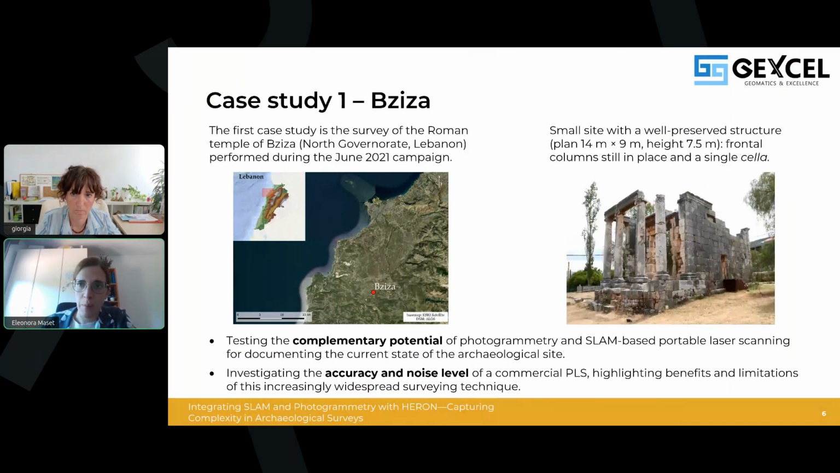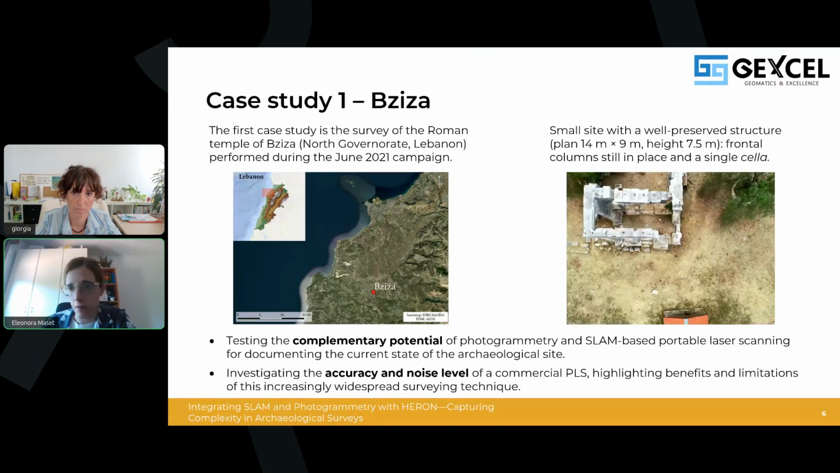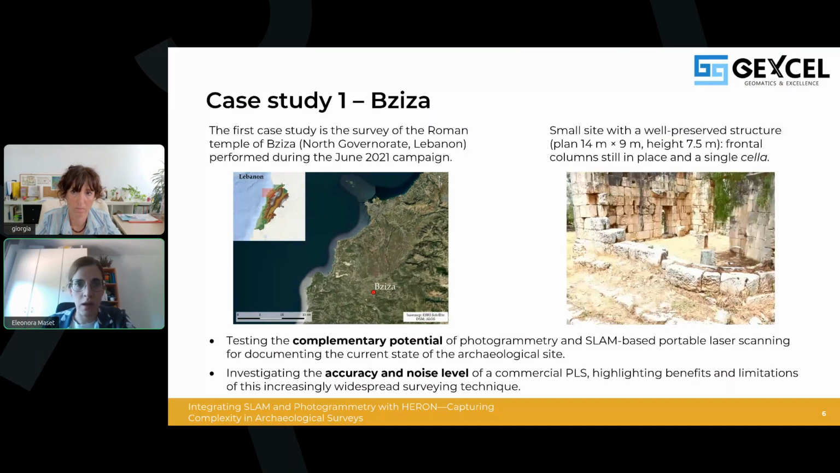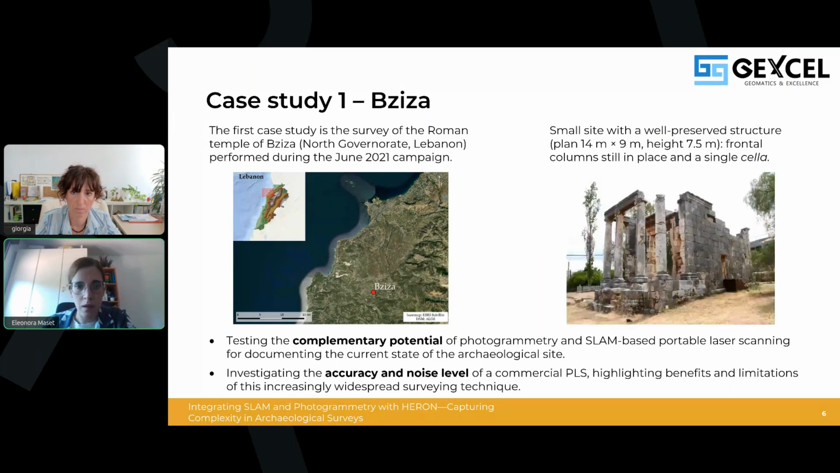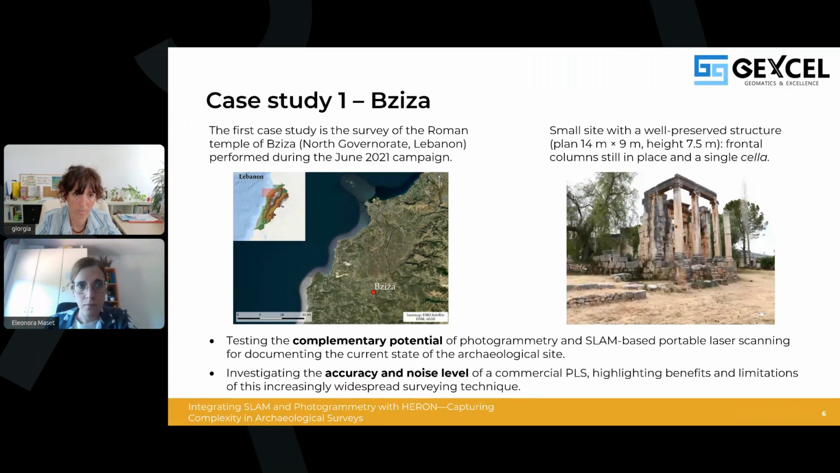As you can see from the pictures on the right, the Bziza temple is relatively small, but is a well-preserved structure with the frontal columns still in place and a single cella. It measures approximately 14 times 9 meters with a height of about 7.5 meters.